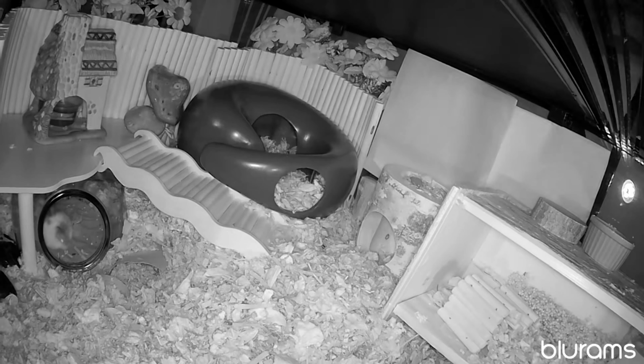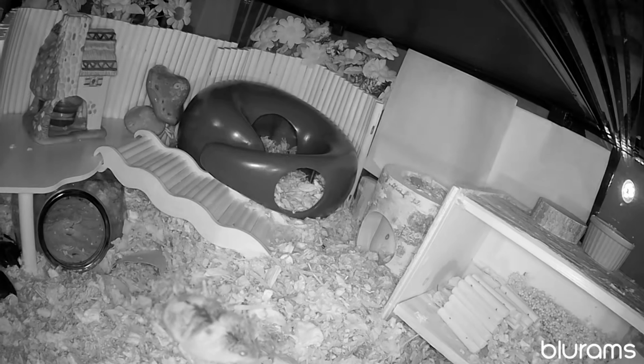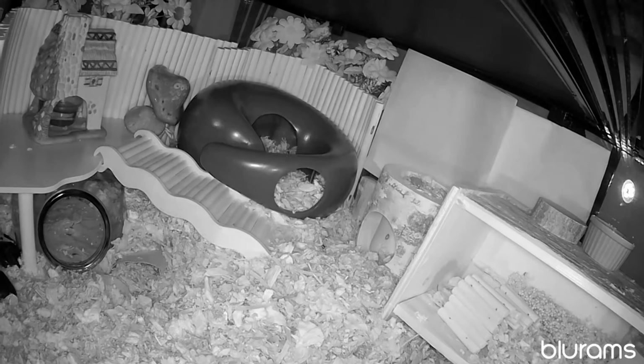Anyway, Whisper, in his sand bath, I have it on night vision. I have fake flowers in the background that he cannot get at to eat or nibble on. I have paper behind the house to the left to stop some glare and reflections of some lights, and of me walking by at times during the night when I wake up. I don't sleep right through.